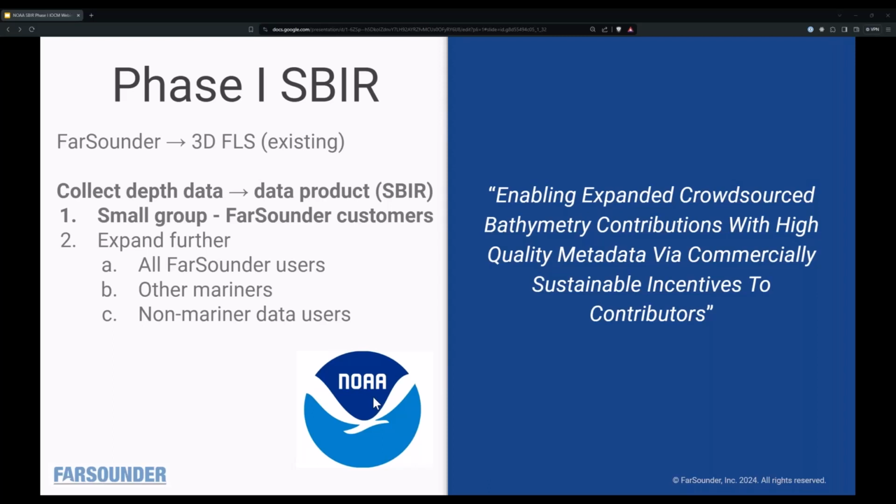So the immediate value adds for this project for vessel operators, for our customers, they improve their information about their environment, and they can see that immediate feedback so that we don't have to rely on just the early adopter type of customer. They get rewarded by contributing right away.